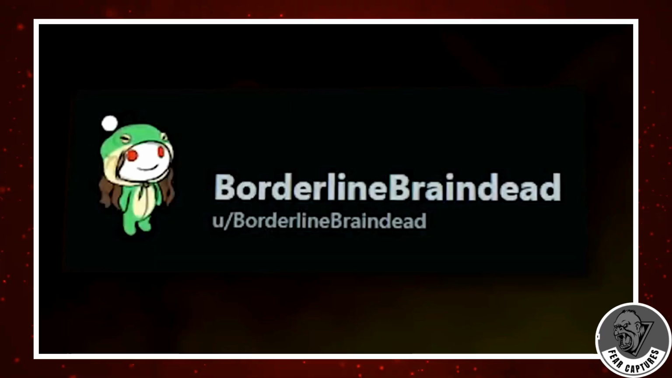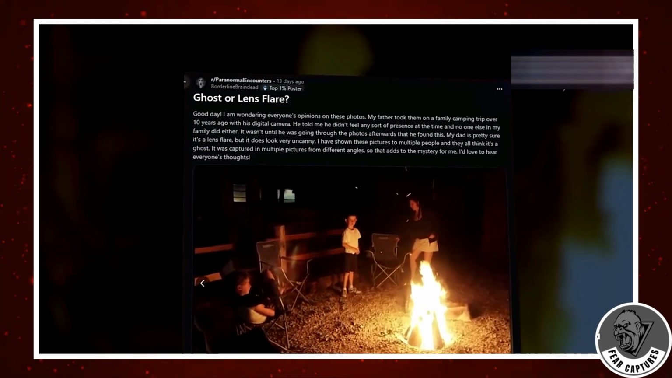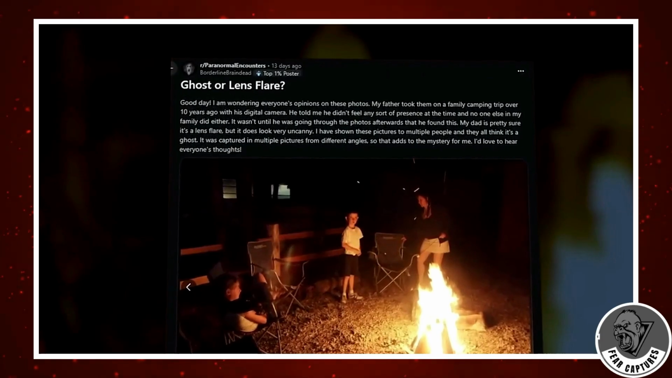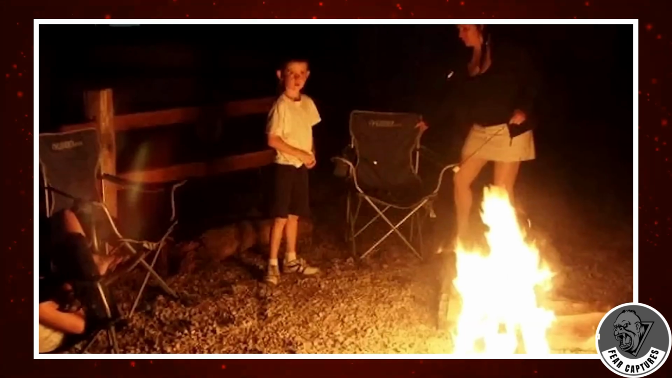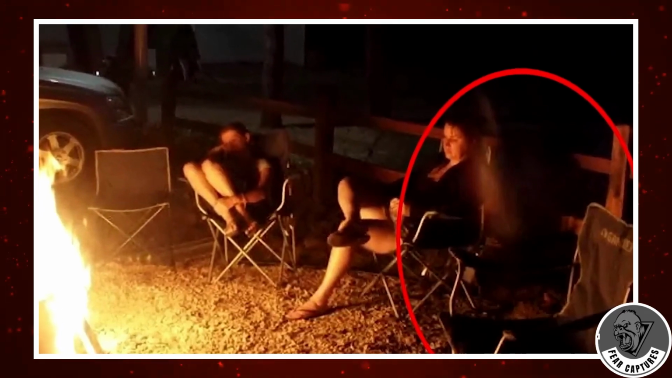A Reddit user who goes by Borderline Braindead shared this eerie photo on the Paranormal Encounters subreddit. He explained the picture was taken more than a decade ago, while he and his family were sitting around a campfire. At first glance, it looks like a normal snapshot, until you notice one of the empty chairs. In the photo, a misty, human-shaped figure seems to be sitting there with them. Even stranger, it shows up from multiple angles in different shots.